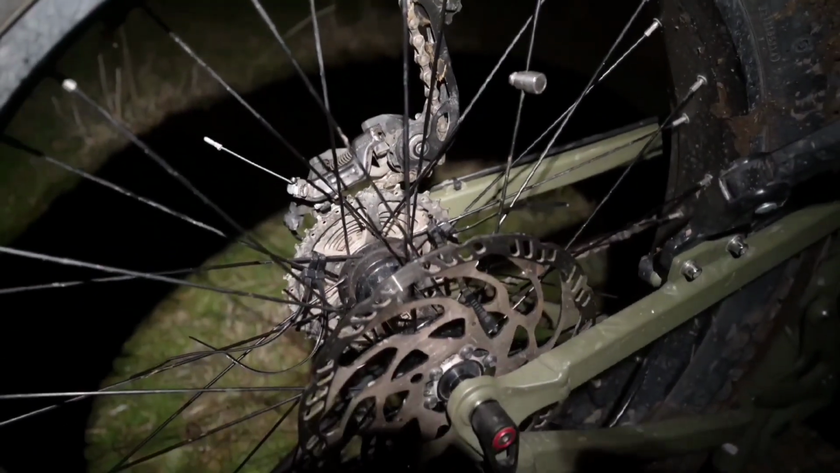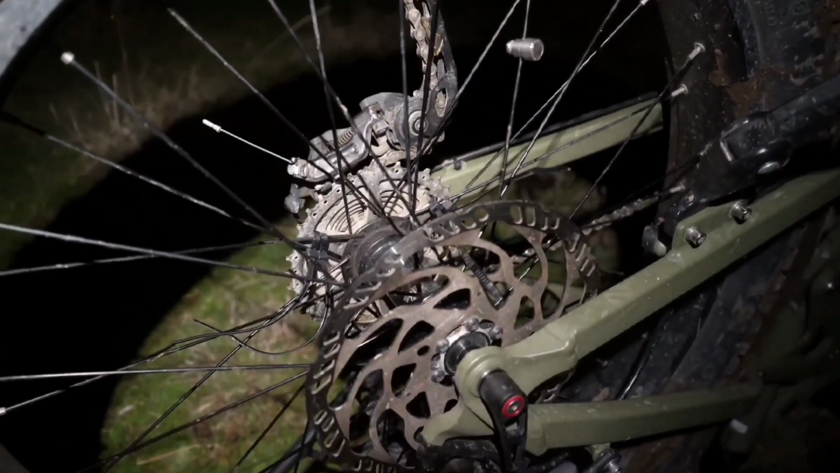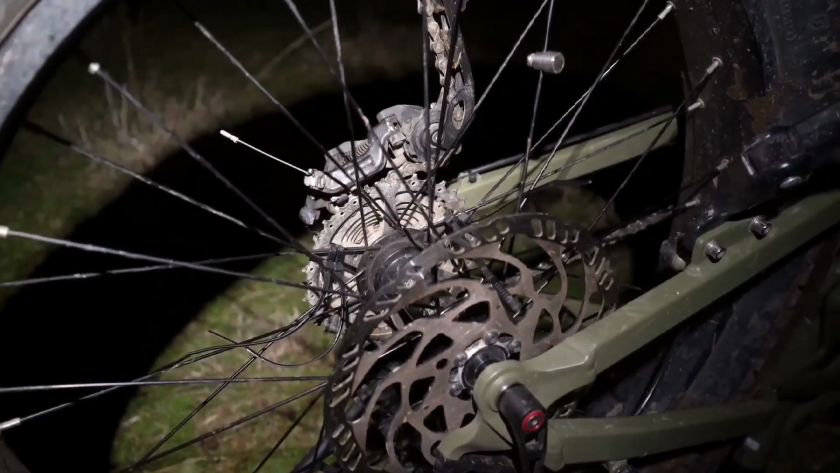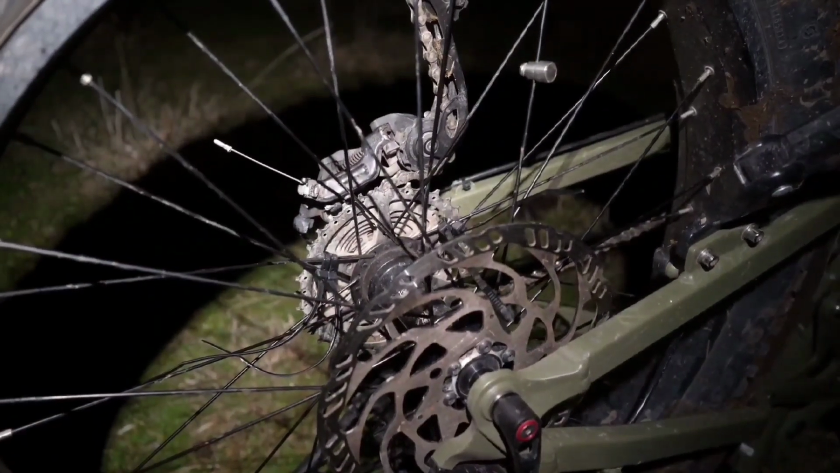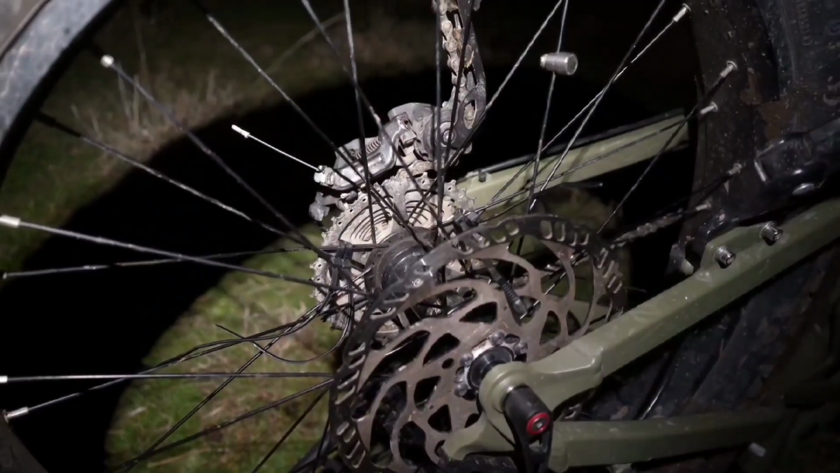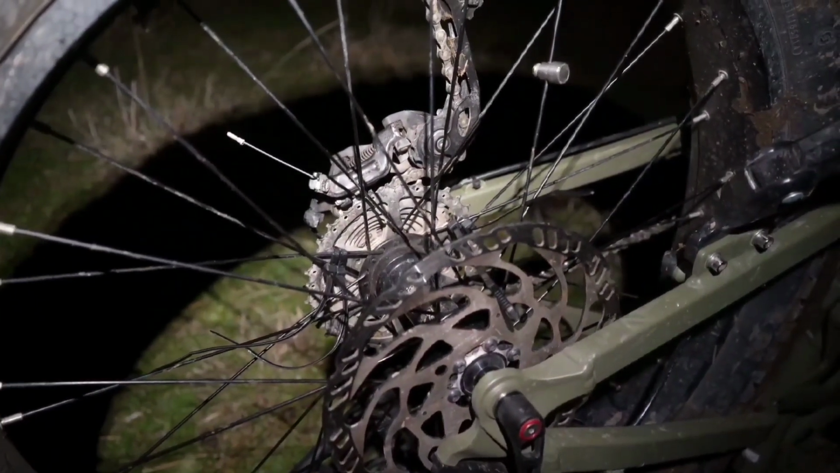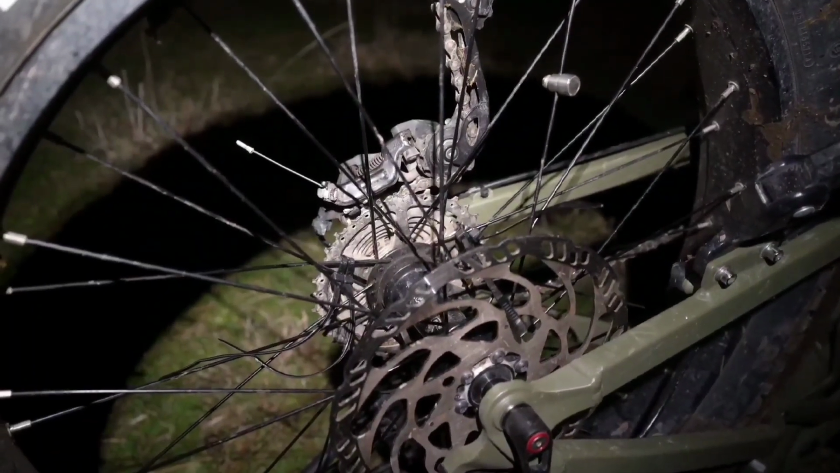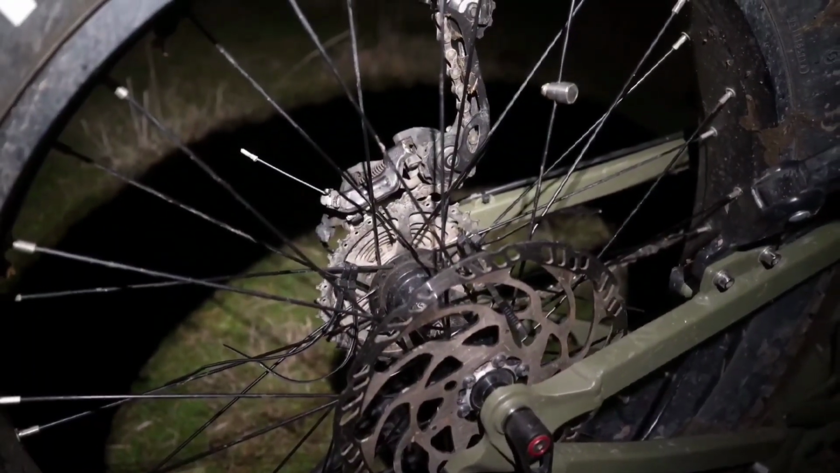Now, I am a mechanical engineer, legitimately I am, and what I can tell you is those cable ties no way will take the load that 1000 watt motor puts on that sprocket drive, so I'm in a fair bit of trouble. I'm probably going to be pushing the bike out of here. Maybe I might be able to get down on the flats and get a little bit of motor power, or at least pedal to get back.